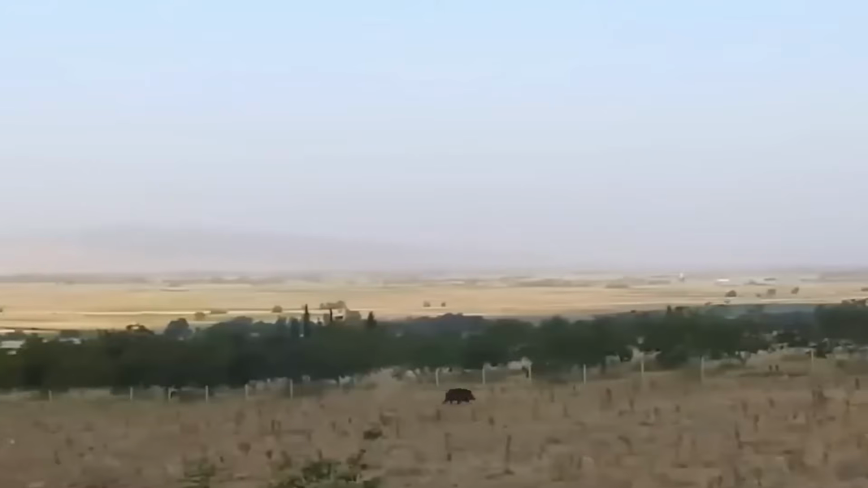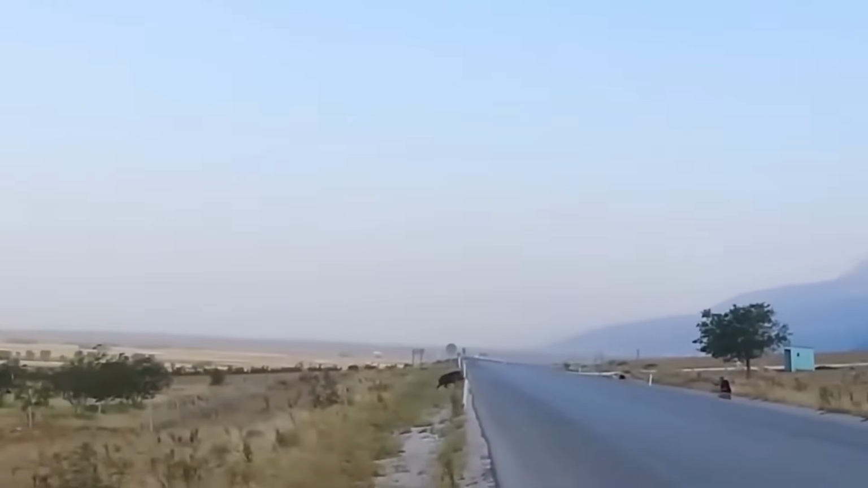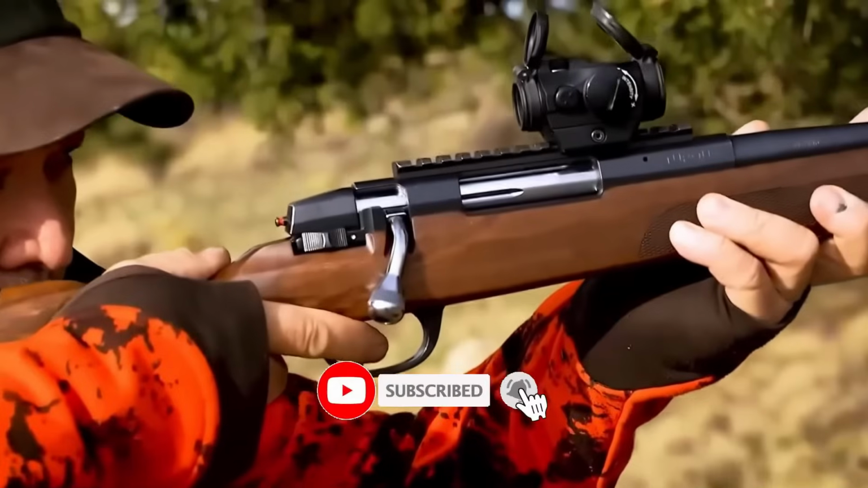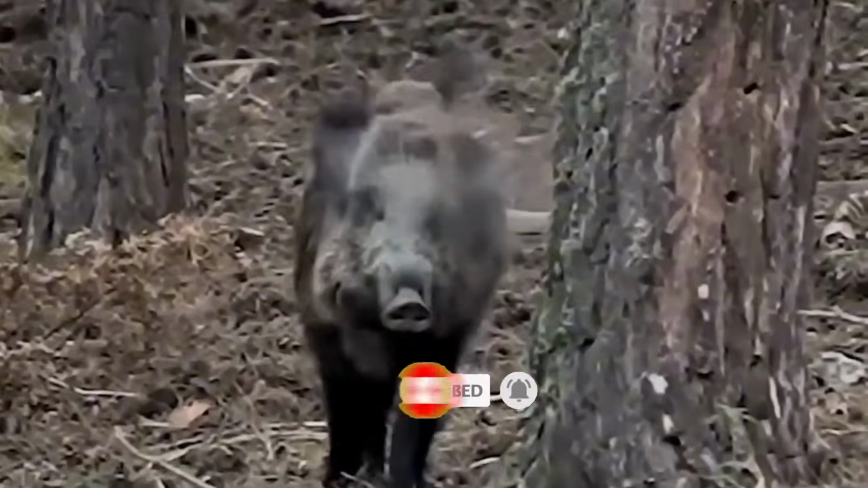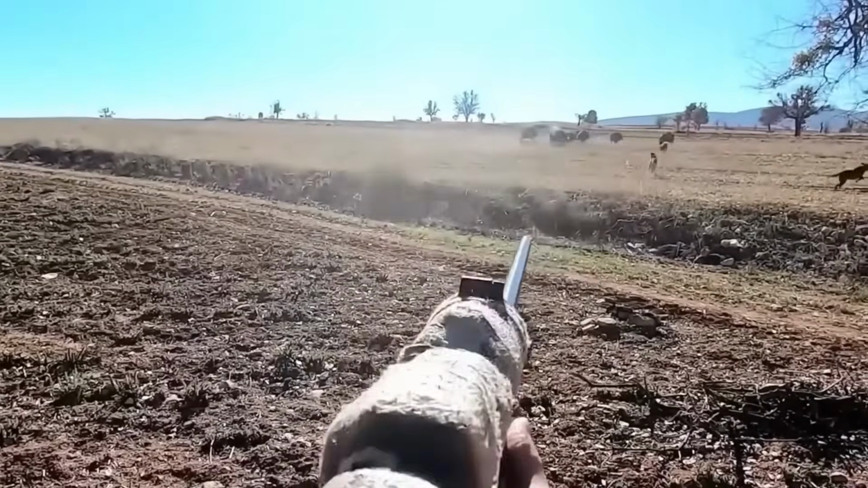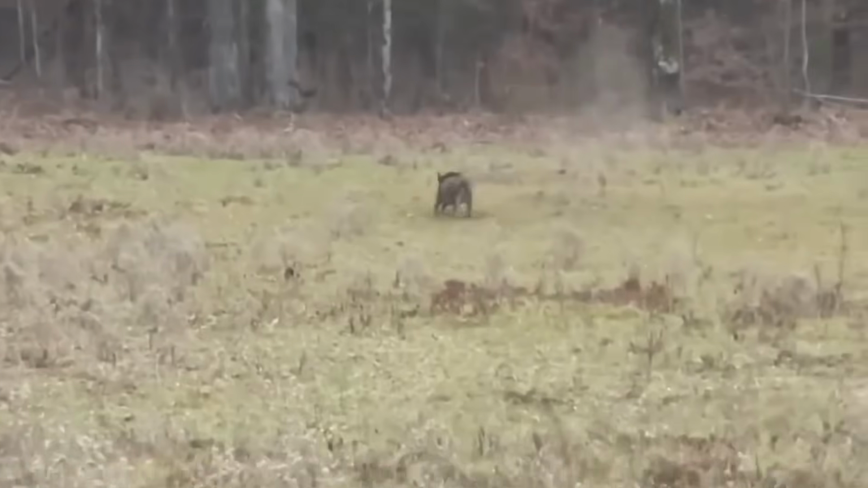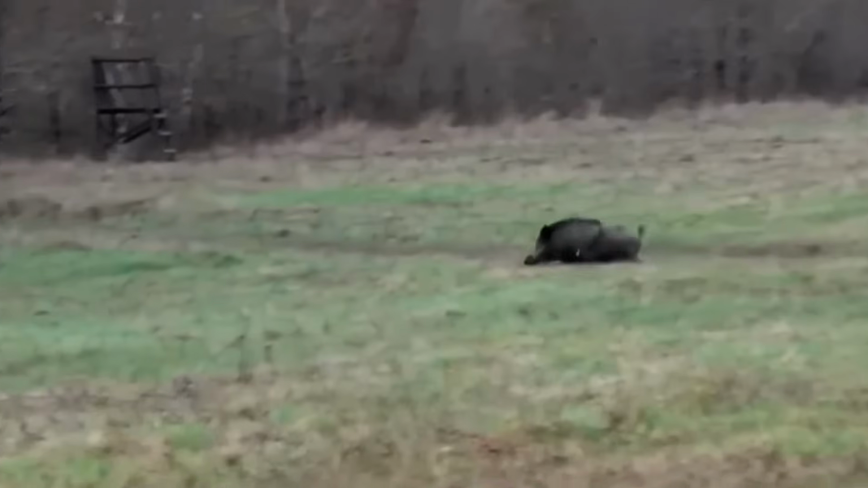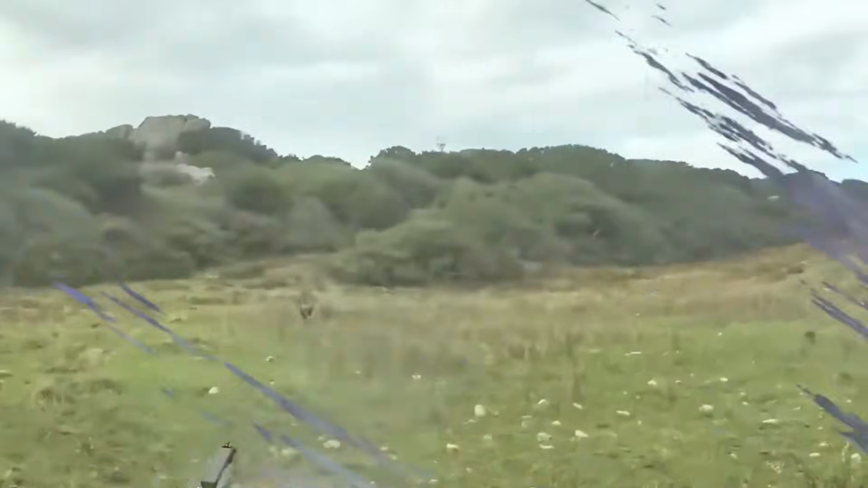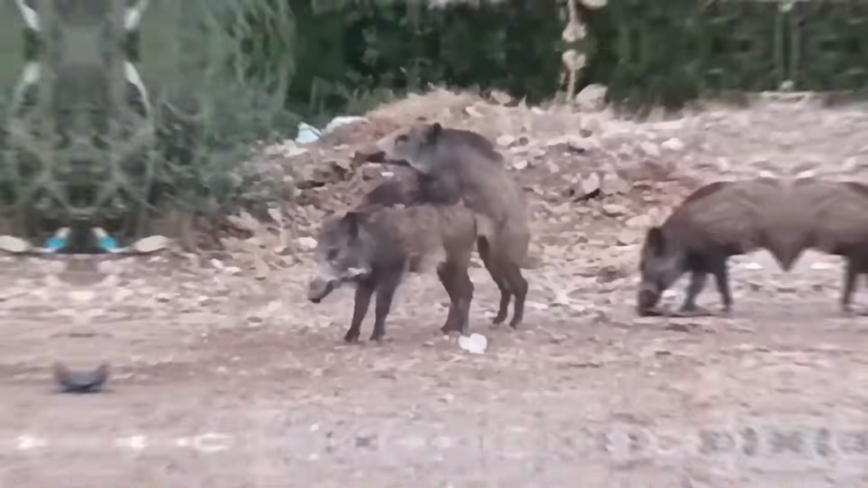Herders select reindeer for breeding. Medical care, culling, stress sensitive. They're slaughtered near grazing grounds.